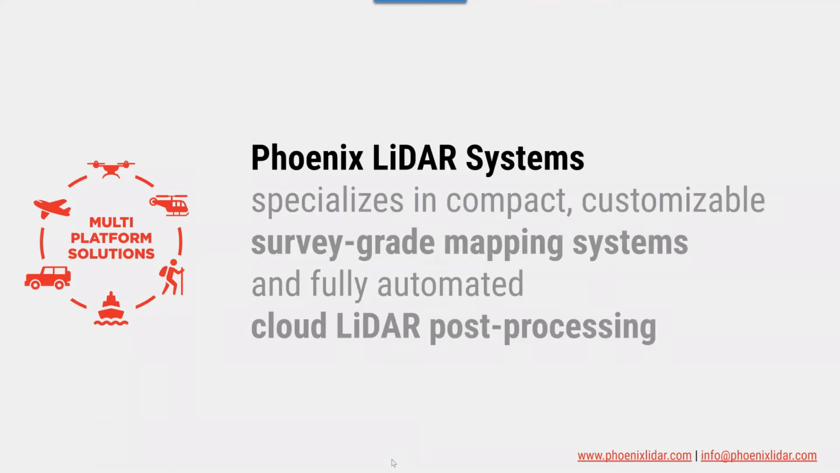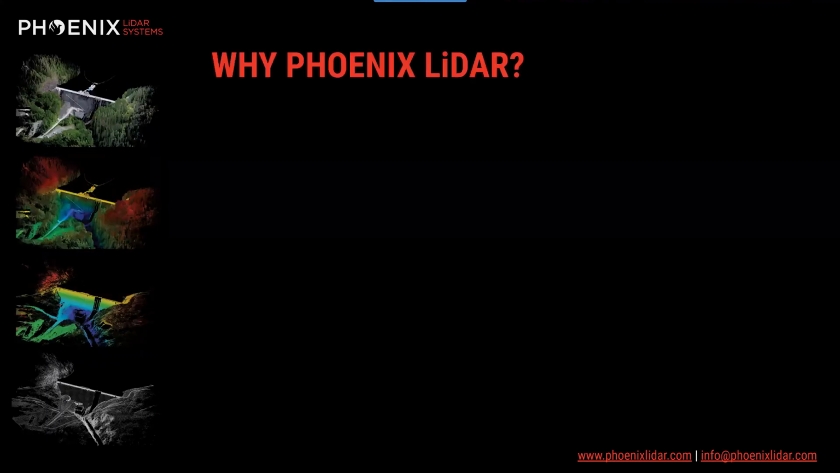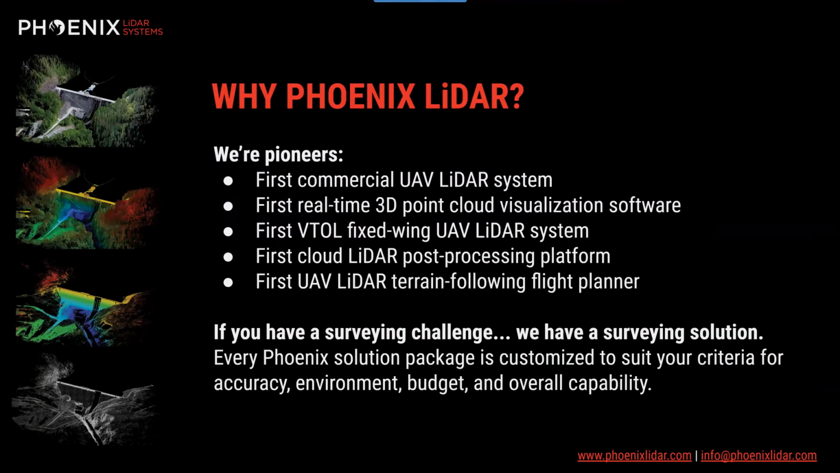So if you are new to Phoenix LiDAR Systems, then welcome. And what we do is we specialize in survey-grade LiDAR systems that can be mounted on any moving platform, as well as fully automated cloud LiDAR post-processing. So why Phoenix LiDAR?